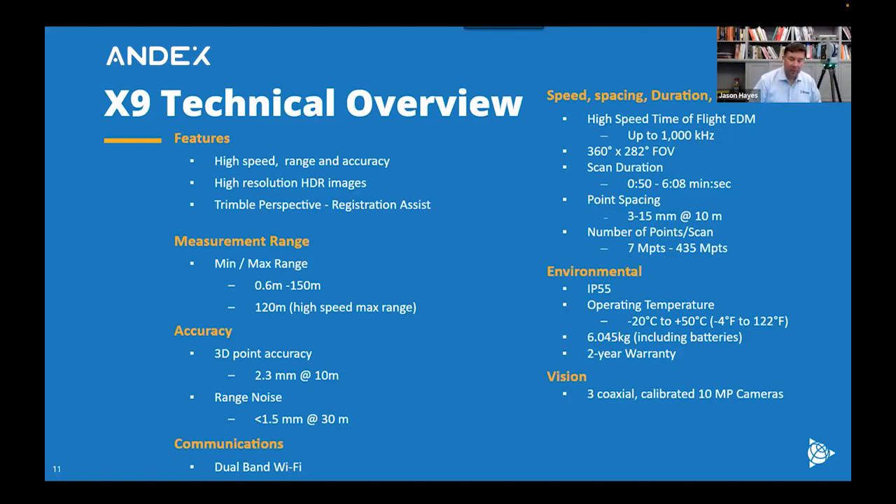Now, I mentioned 120 meters. Standard range is 150 meters. If you're using high-speed mode, the 1 million points per second, it's going to be 120 meters. So all very good ranges. Now, when we talk about accuracy, you'll see the 3D point accuracy, 2.3 millimeters at 10 meters. And when we look at the range noise, it's going to be less than 1.5 millimeters at 30 meters.